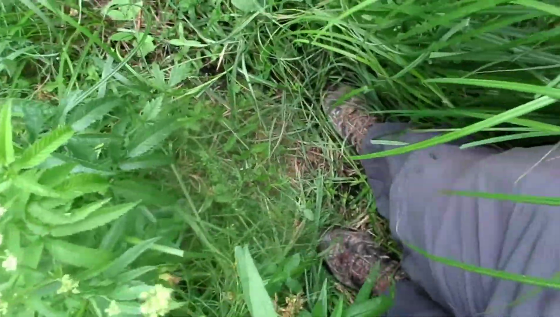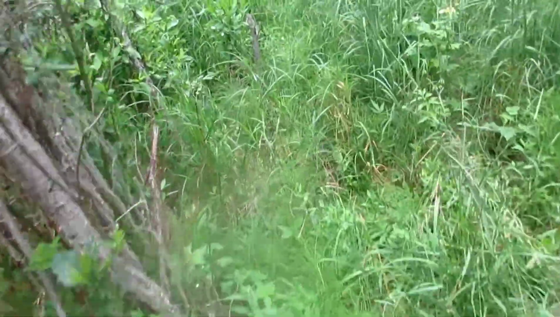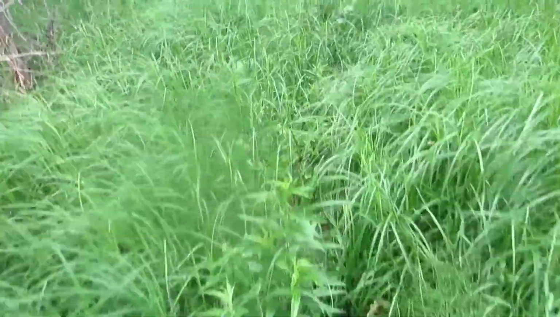I don't know if the camera does this justice, but this is deep grass. Like, you can kind of see my boot. Crazy. You forget how deep this stuff is when the last time you're out here is in the winter. Wild.